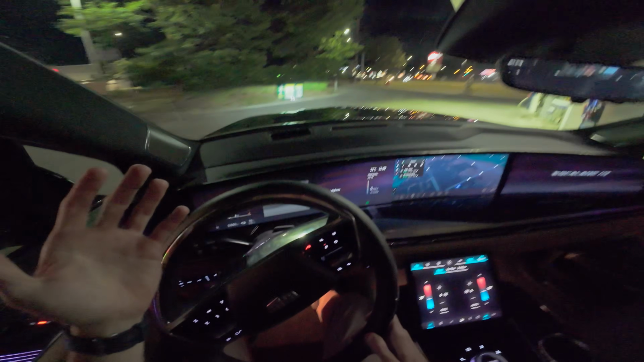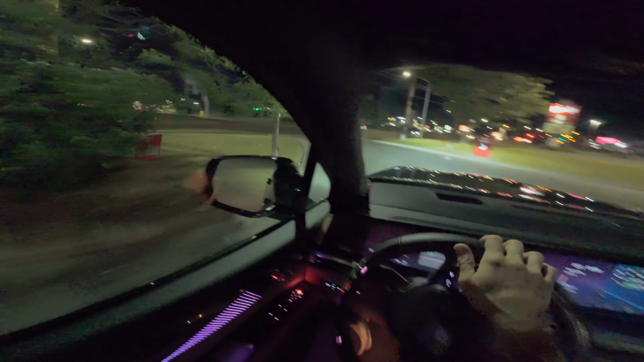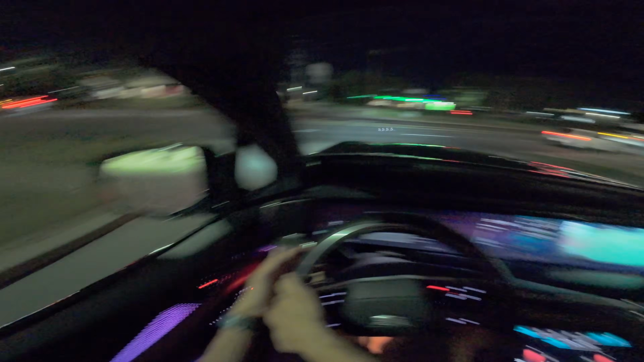Anyhow, that shall conclude today's POV test drive. I really hope you enjoyed it. Unfortunately, we didn't see any pedestrians out on the road here where I could show you how it highlights those in yellow, on our camera. But for that, you can just check out our full review where we do showcase that as well.